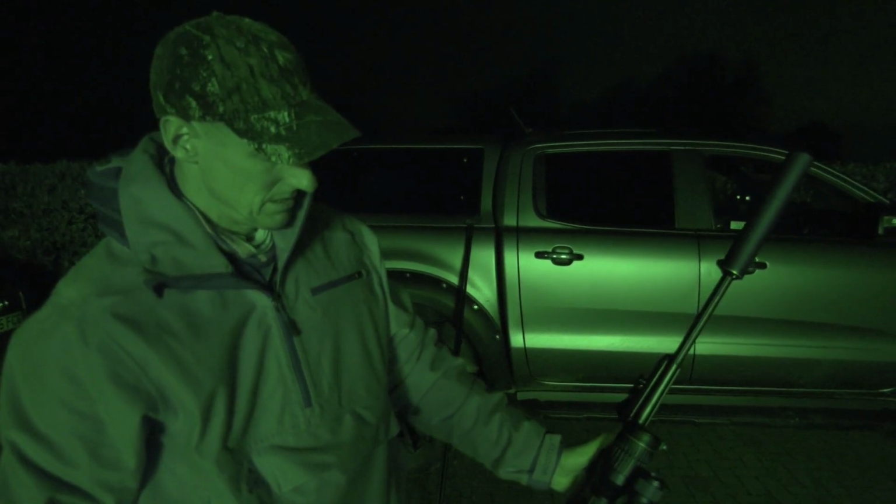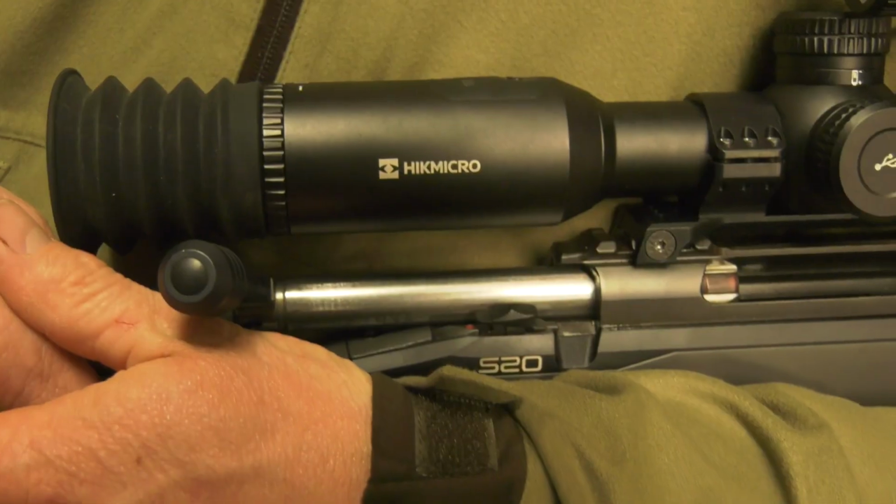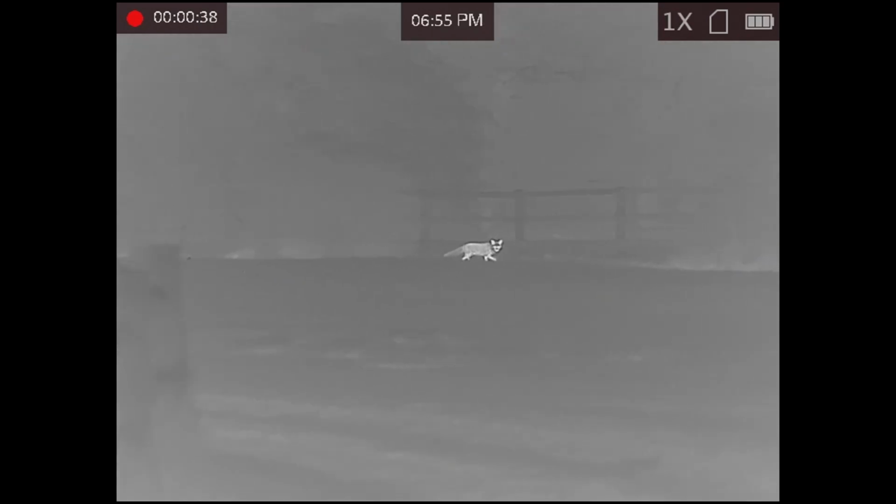He's using his Sako S20 in .243, possibly a little heavy for tonight's efforts, but that is what he had the Hikmicro Alpex mounted on. Paul sets himself up in a gateway between 2 paddocks. The call works beautifully.